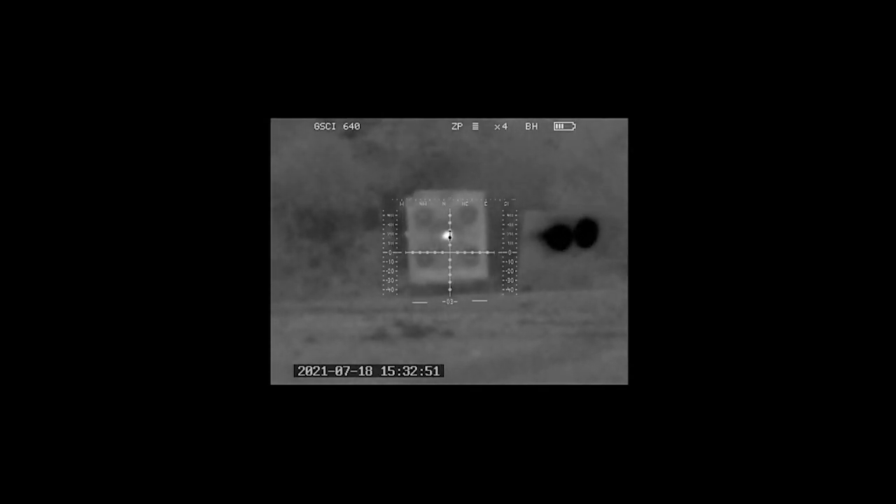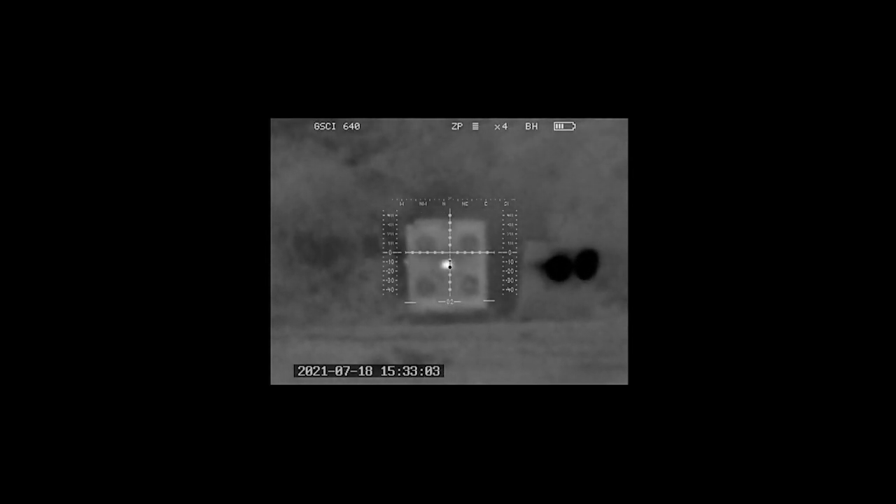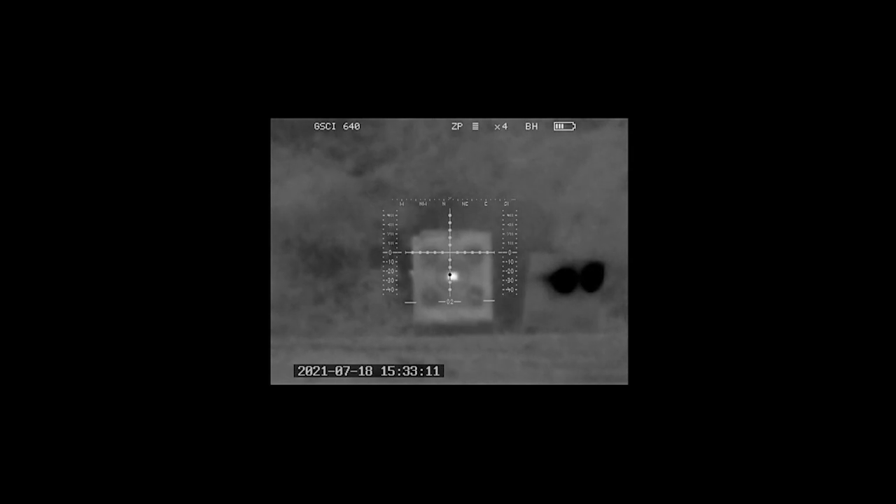Going back out. I've got a pretty good idea where that grouping is. Don't often see it in scopes, but it's looking like it's kind of there, down to the left. It's very rare that I pick up the groupings with a scope from this kind of distance. But this is such a sensitive unit, and it's really not a great conditions day. I'm under cloud at the moment, so let's go have a look.